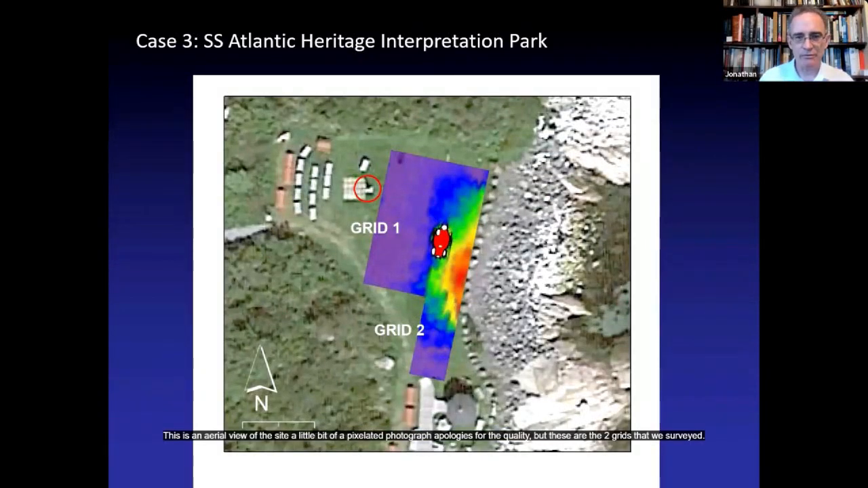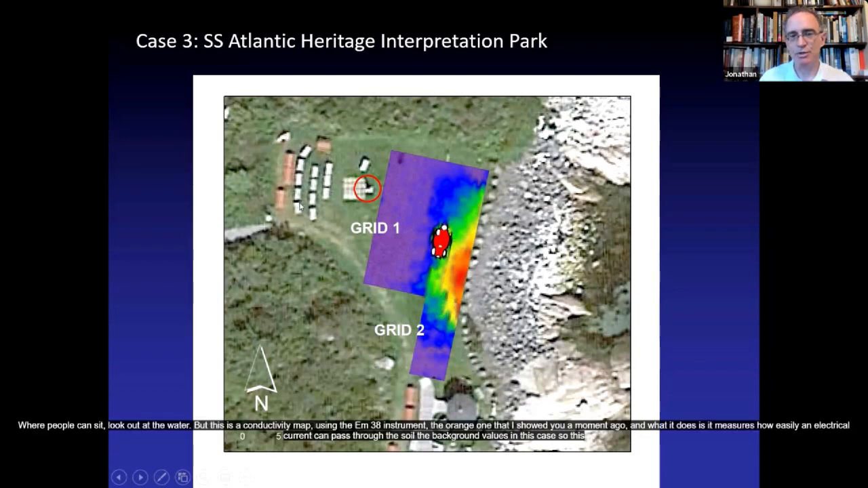This is an aerial view of the site, a little bit of a pixelated photograph. Apologies for the quality, but these are the two grids that we surveyed. This is a metal interpretive sign. Whenever we're doing geophysics and working in places with lots of metal signs and things, we don't get too happy about that, because it makes quite a mess of the data. This is the monument, and there's a cairn commemorating the site, the wreck, and a series of tables where people can sit and look out at the water.